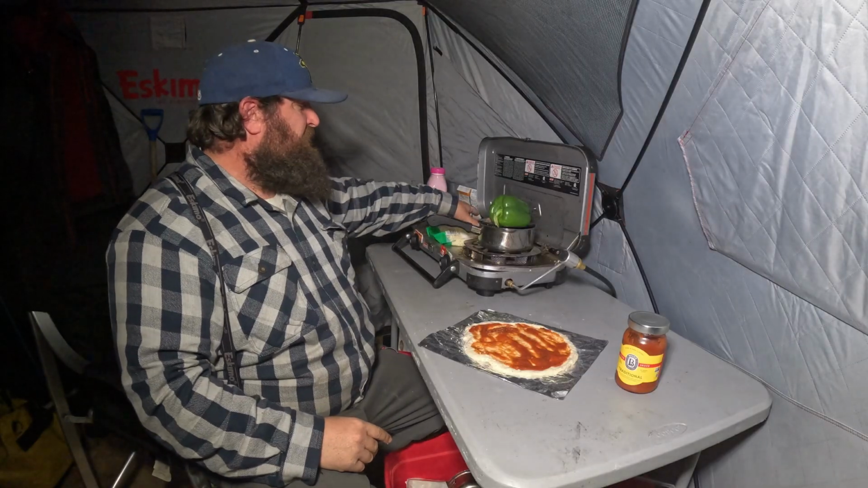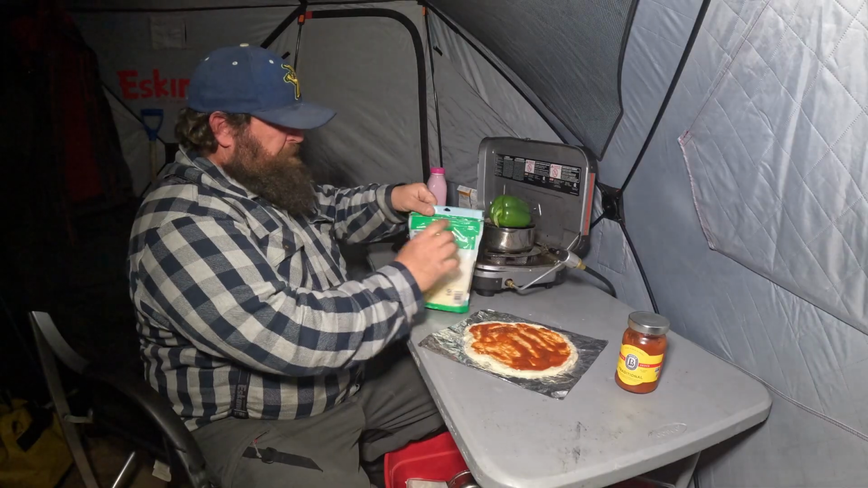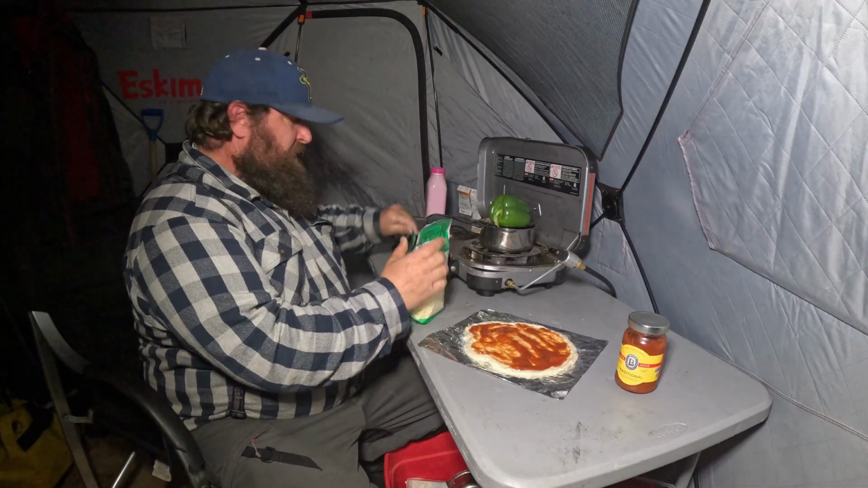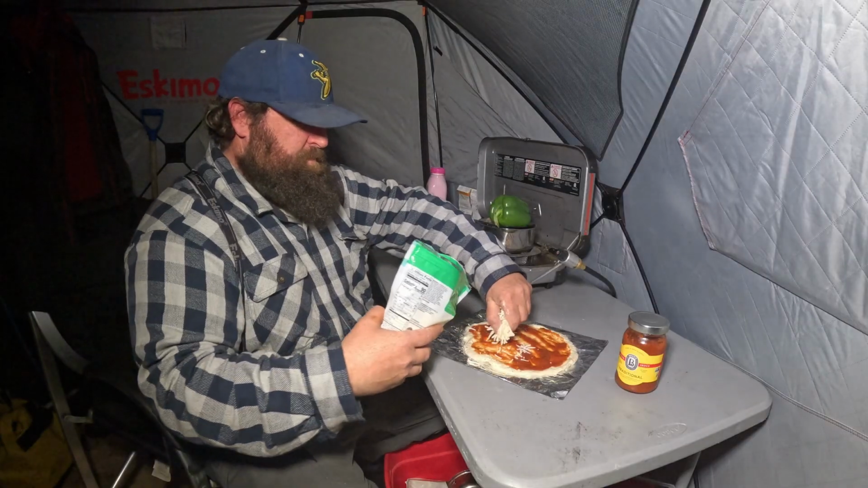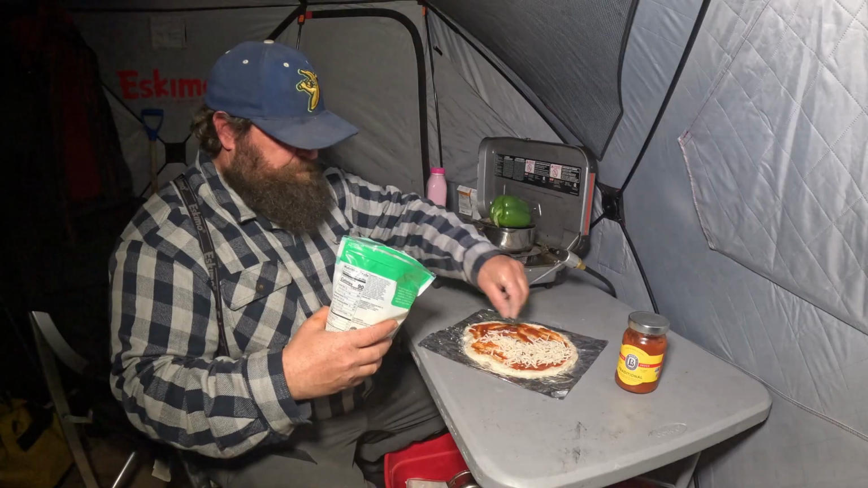All right, toppings on this thing. We're going to put the cheese on it. This is a blend, four different cheeses for pizza. Mostly mozzarella. We'll get that on there evenly.